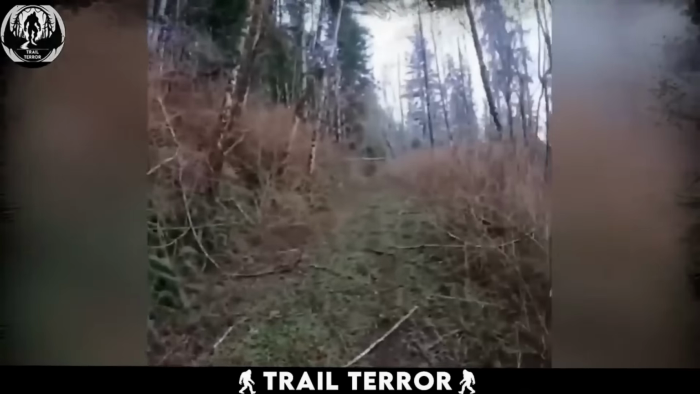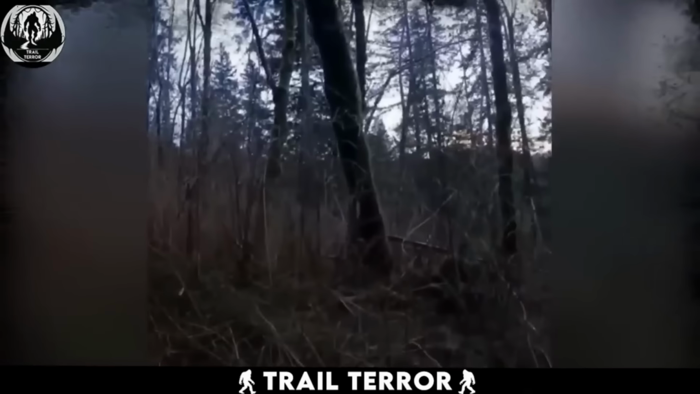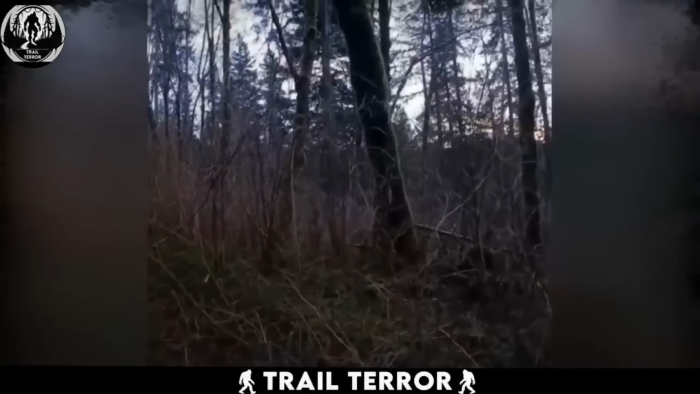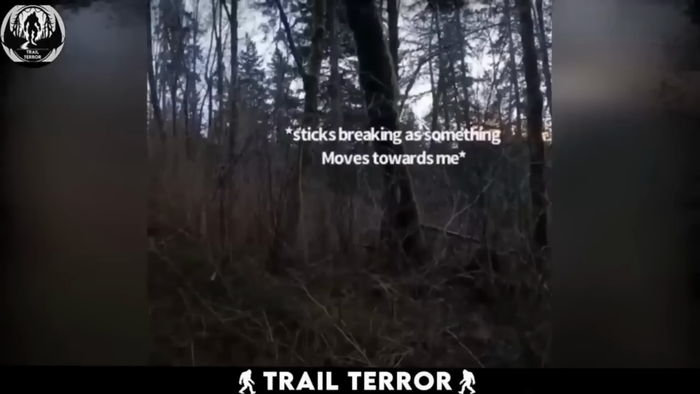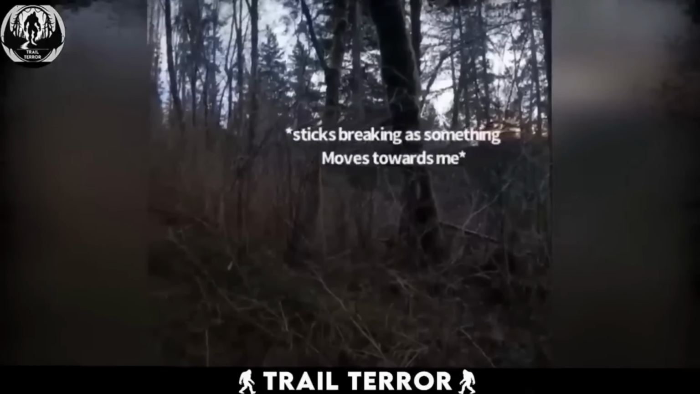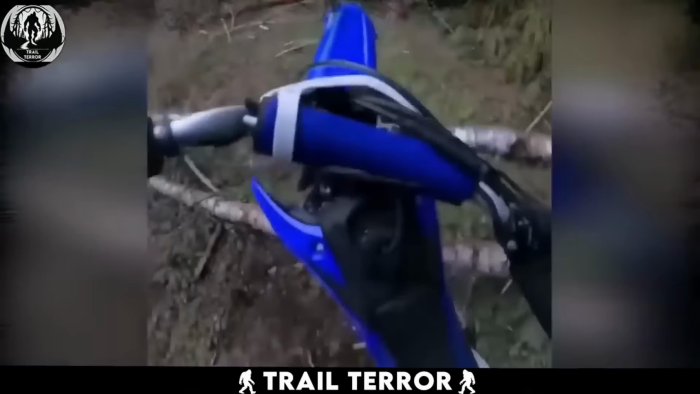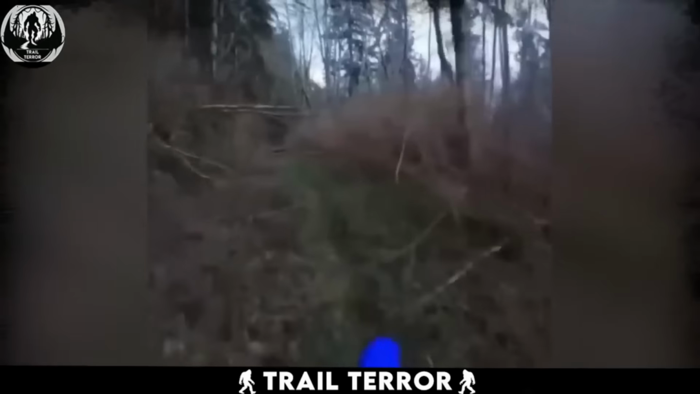But just as he is doing that, he hears something in the forest. The subtitles from his original video say that it was the sound of someone shouting for help. He hears branches breaking as something appears to be moving towards him. In that moment, his instincts take over and he decides to flee, turning his motorcycle around and speeding away from the source of the noise.